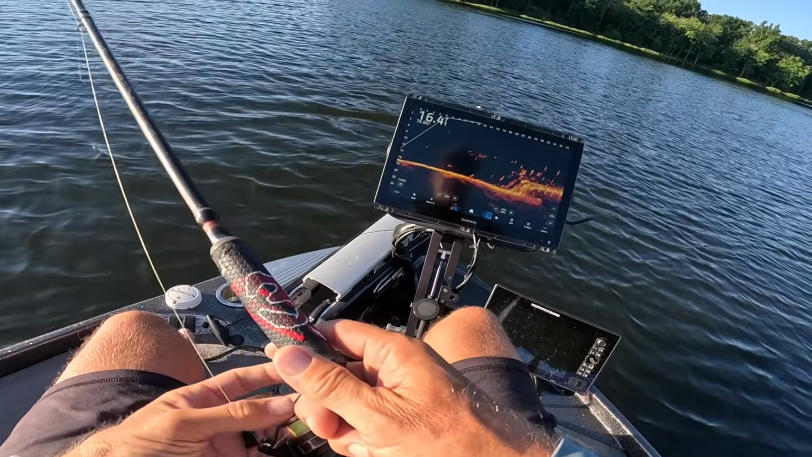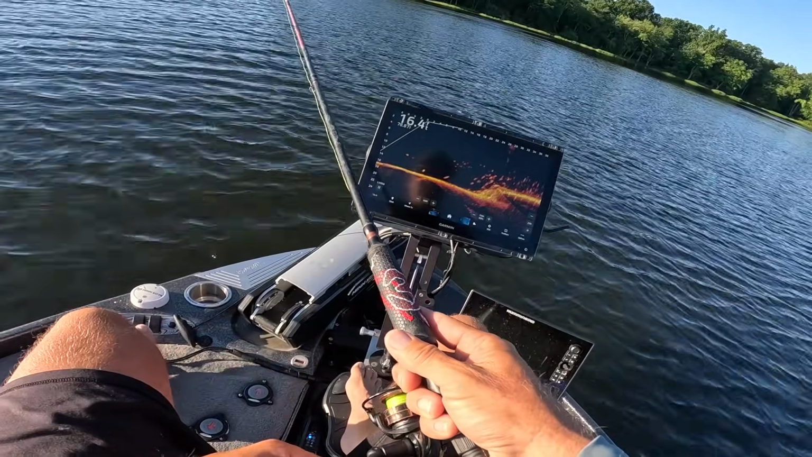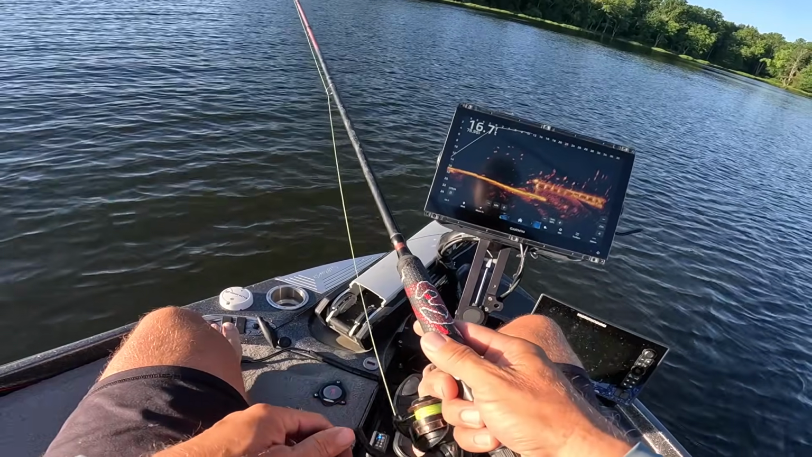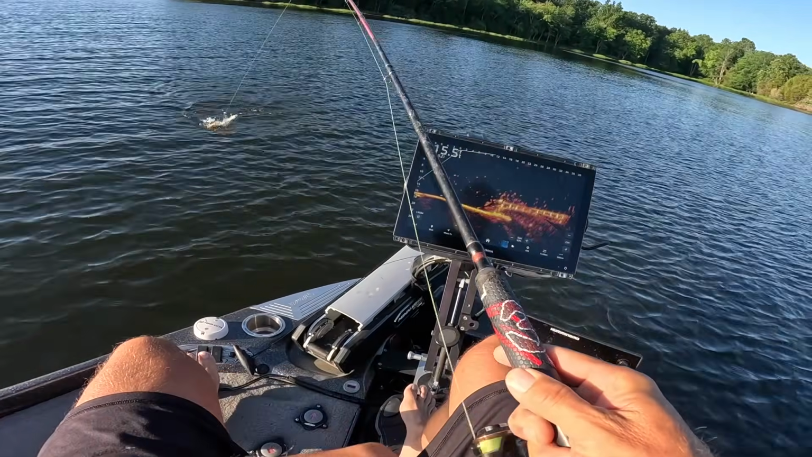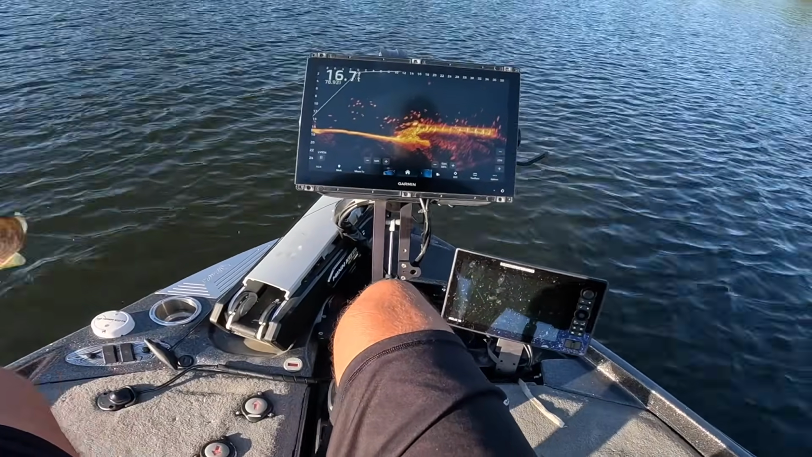Fish are going in the boat. That's what I'm talking about. Get out of the wind and you find fish. All right. Now these fish are down there around that 12-foot number right now.